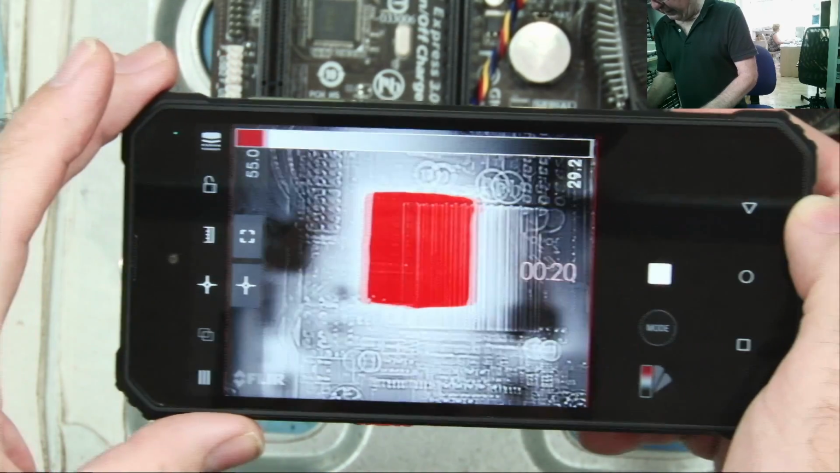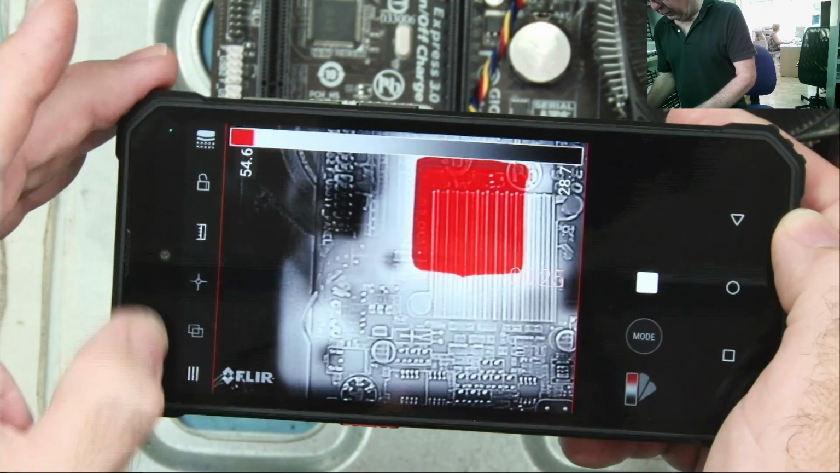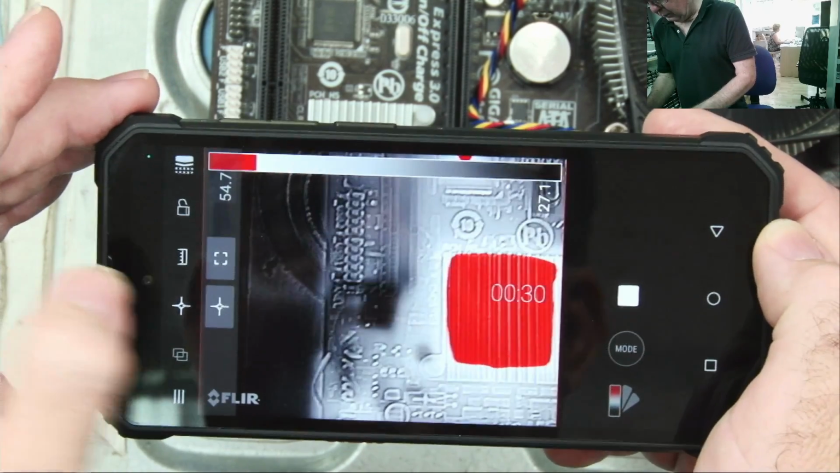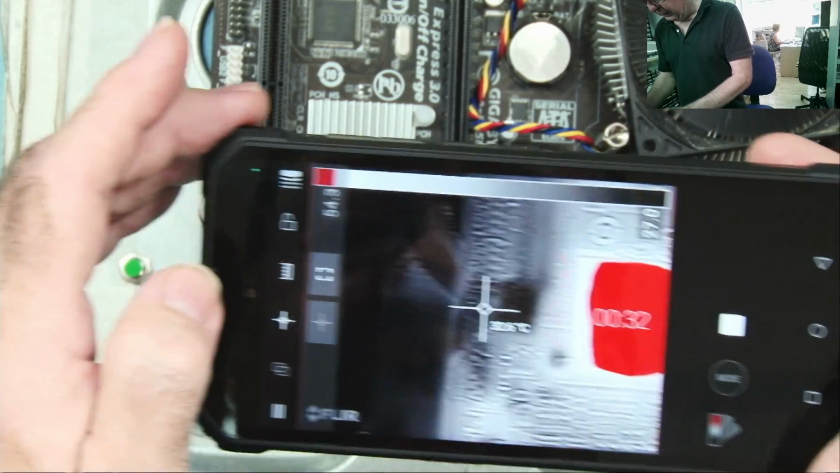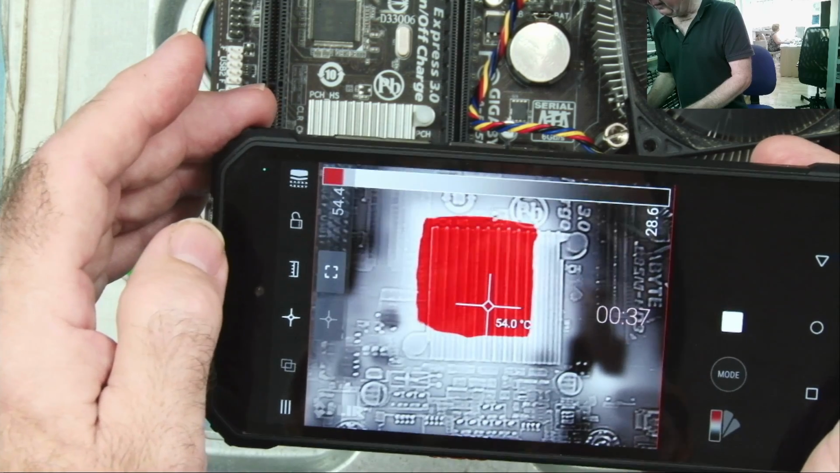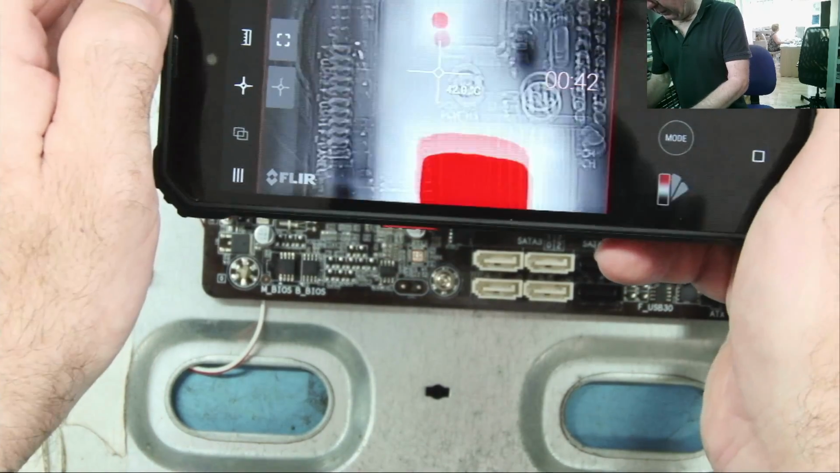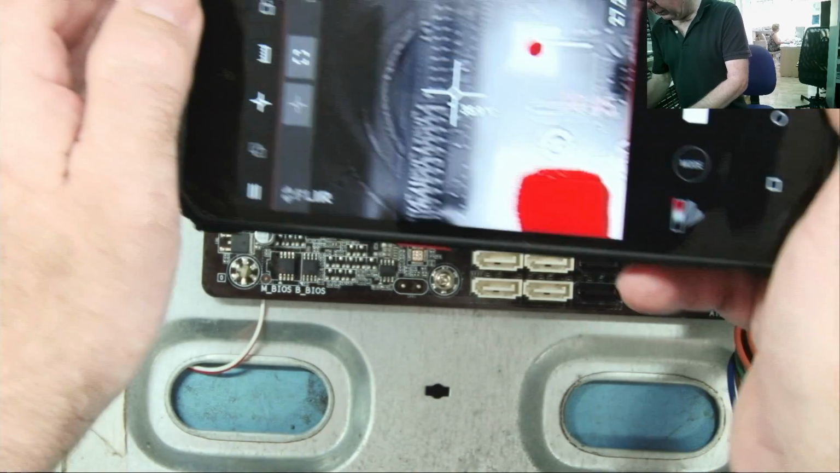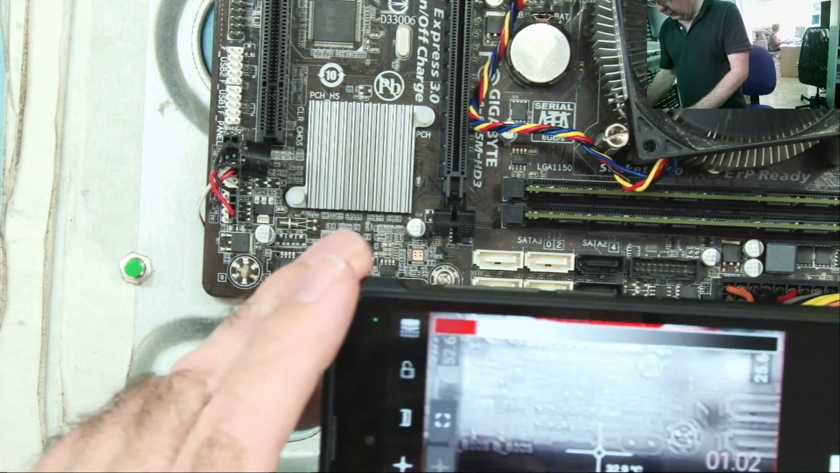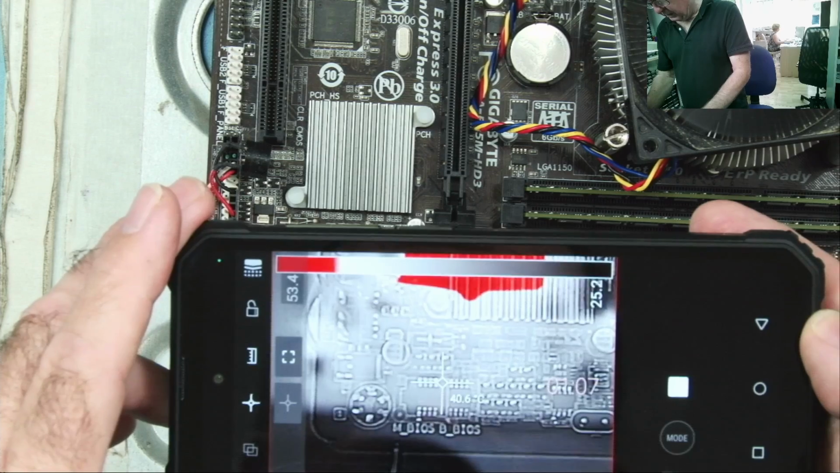This mode is my favorite mode. This is the hot point, so it just literally shows you where it's hottest. Okay, we can put the graticule on, we can also put a square on. So we can see that chip is 54.4. Go further across the board, there's another hot spot there. Just hold it straight. 57.4, which I've got to go steady. Okay. We can clearly see all the transistors and chips and things on here very clearly.